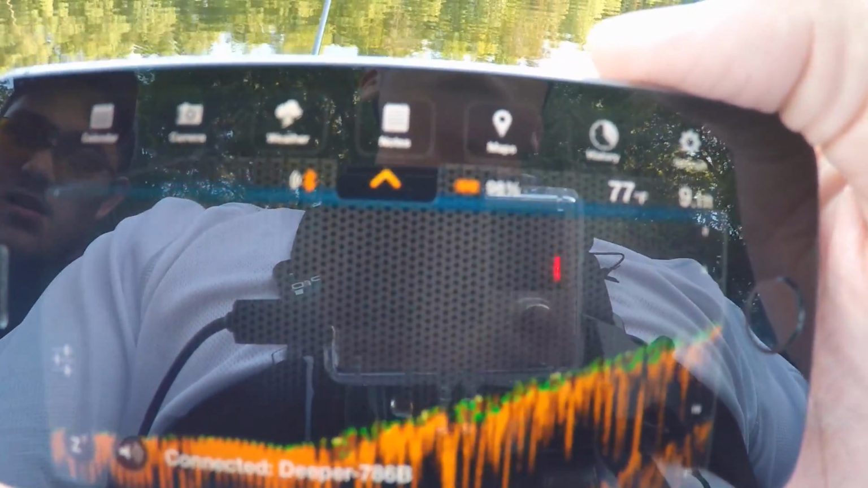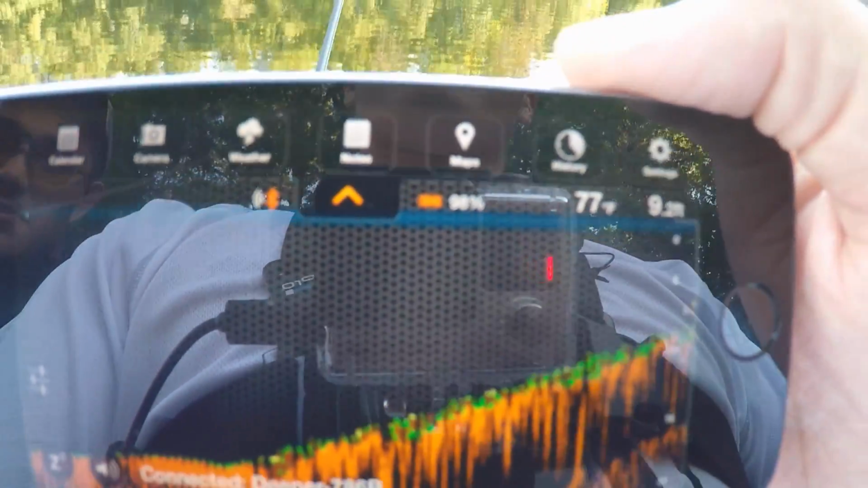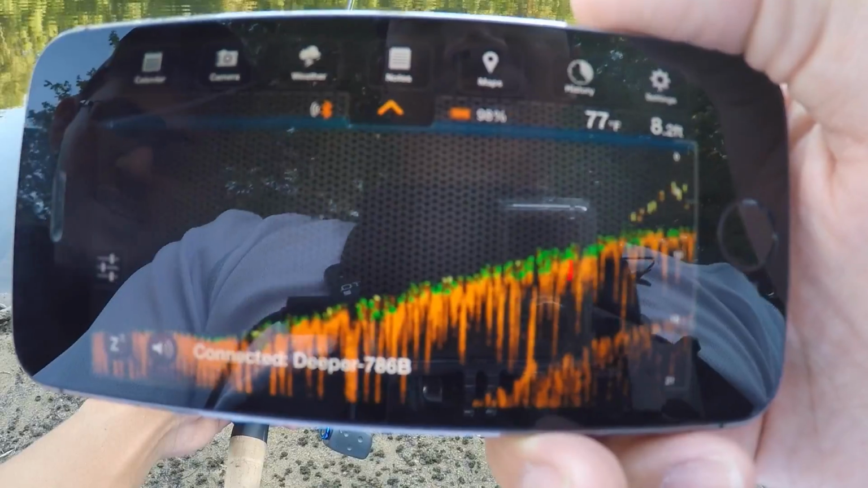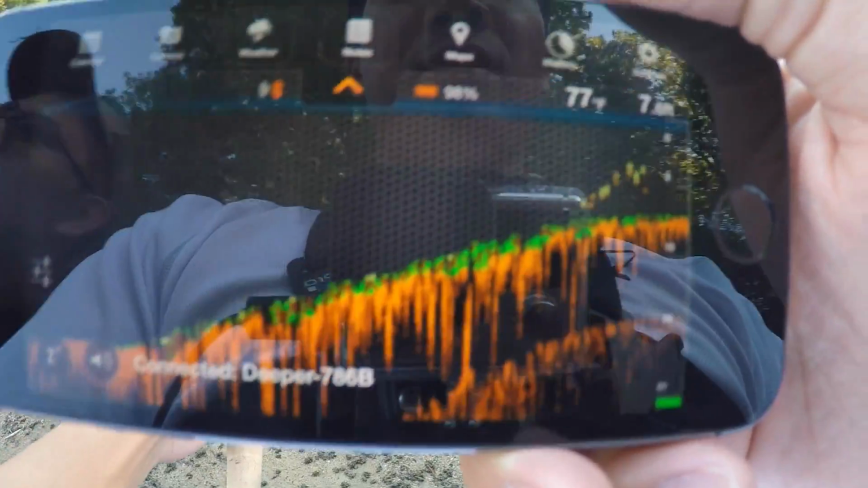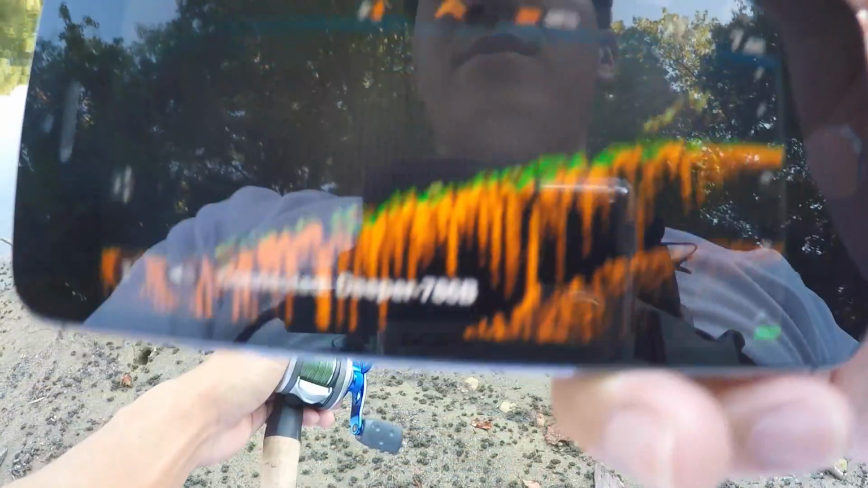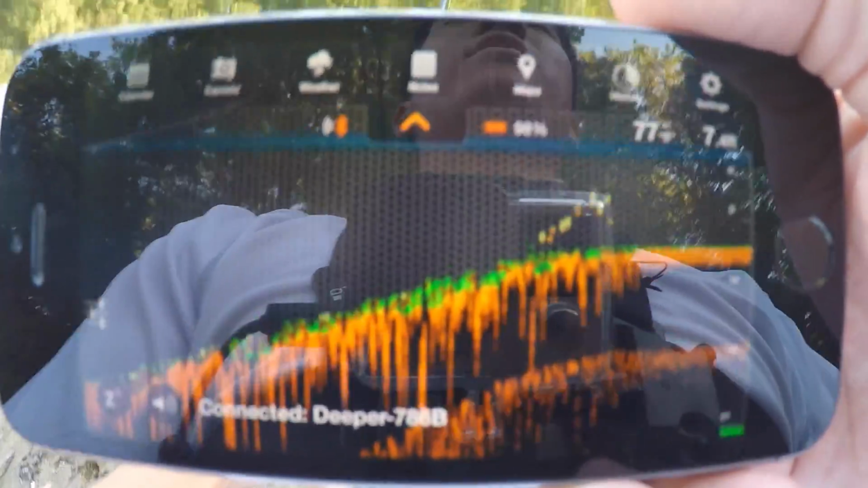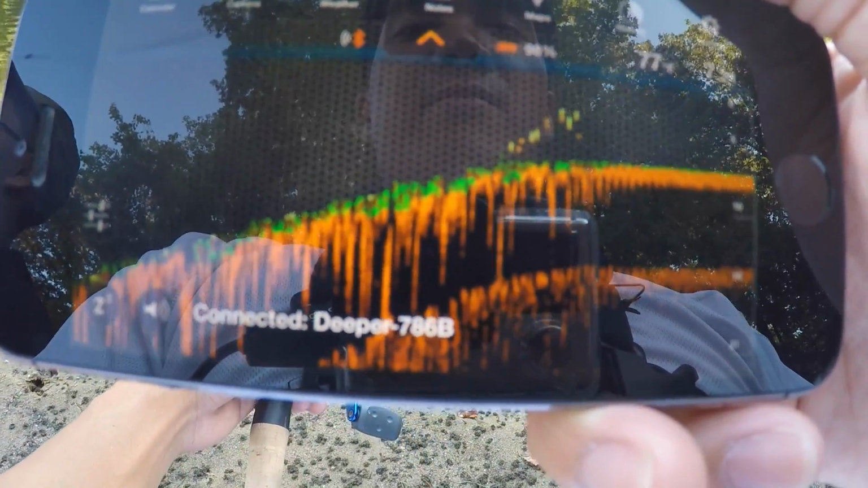Well, I'm not marking something. If you want to just fish for fun, you can go ahead. Or if you like watching little dots, why not cast to them? That's bait fish. Well, you know what? There's some cover right here. Oh yeah, that could have been the cover. Let's see what you feel. It's in 7 feet.